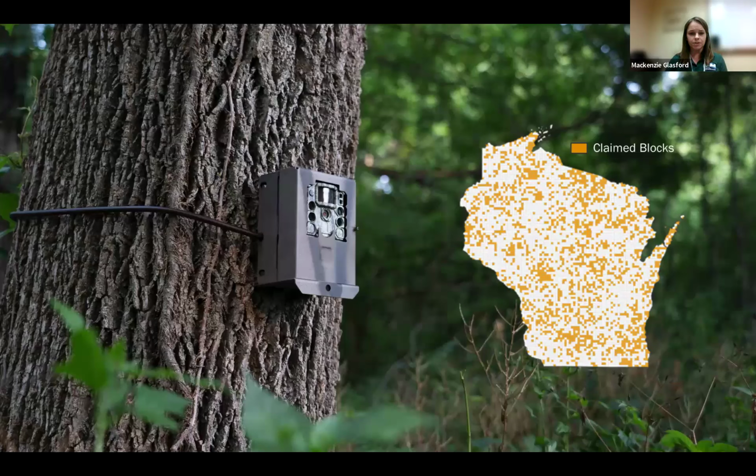So Snapshot is a community science project through the Wisconsin Department of Natural Resources. We partner with volunteers across the state who deploy and maintain trail cameras for us. We have a little over 1,800 volunteers who host trail cameras for us, and they help us maintain 1,850 trail cameras. The map that you see on the screen is our current distribution of trail cameras across the state. The orange indicates that a trail camera is out there.